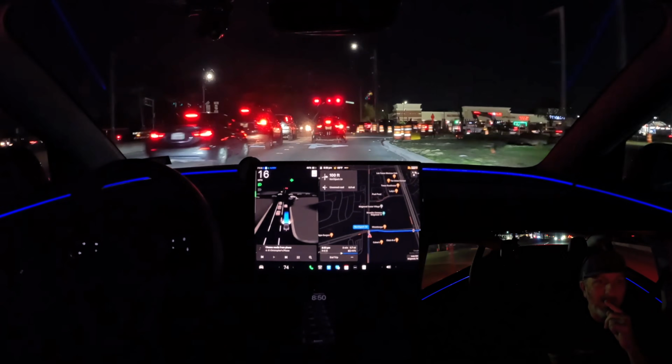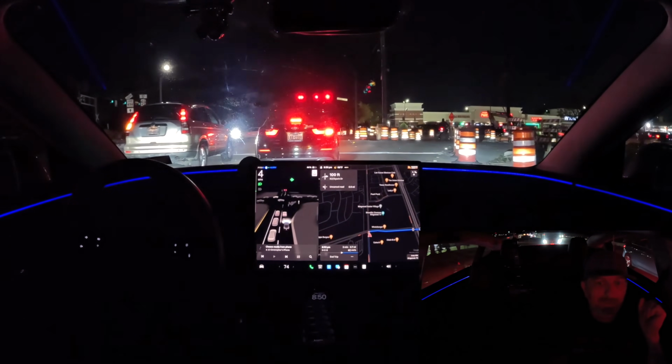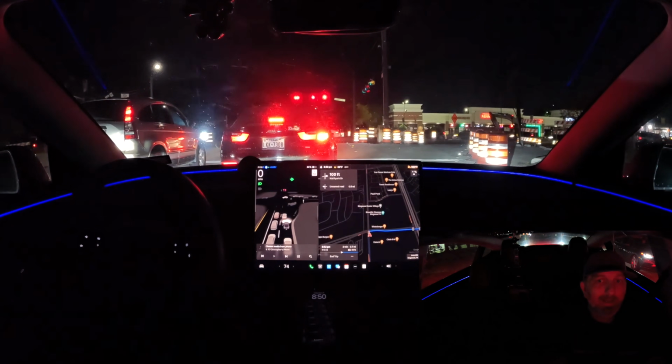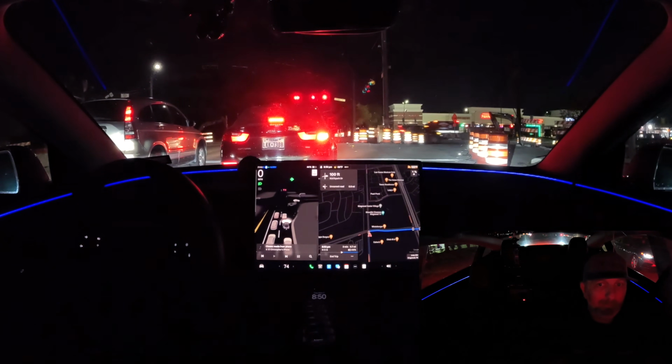Now, they are not going into the dedicated right turning lane, and FSD is trying to. There's just not enough room. So we do not have a lead car going through it. Right now, we don't have enough room. So let's see what FSD decides to do once traffic moves up here at the stoplight.